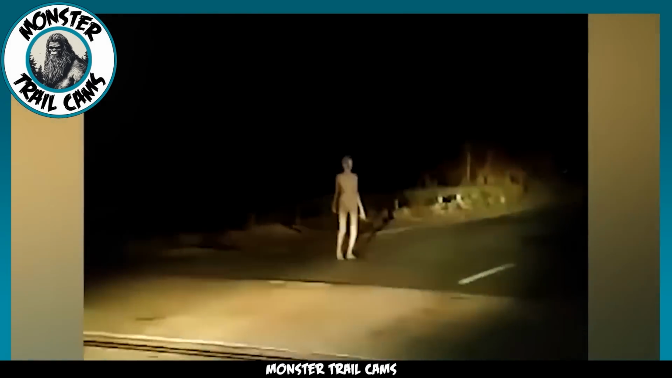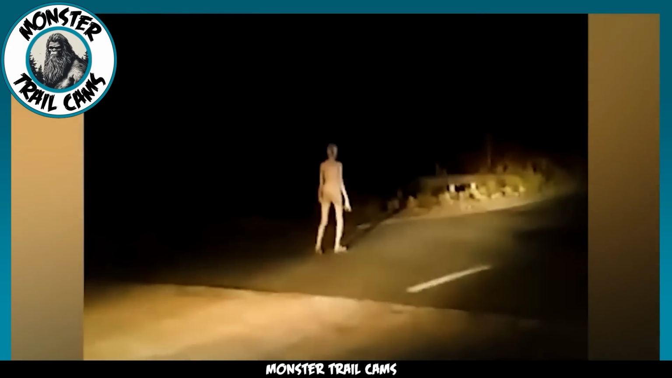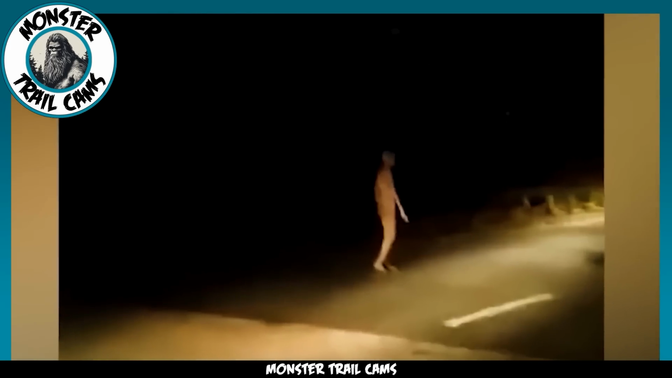If this footage is authentic, what is this being doing? Why is it walking along a road after dark? If we are looking at an alien, what is its purpose here, and why does it not interact with the motorcyclists?